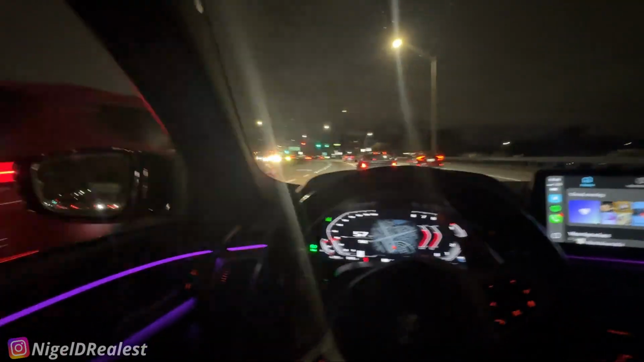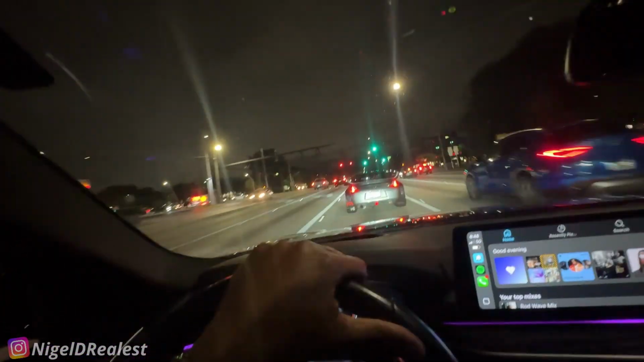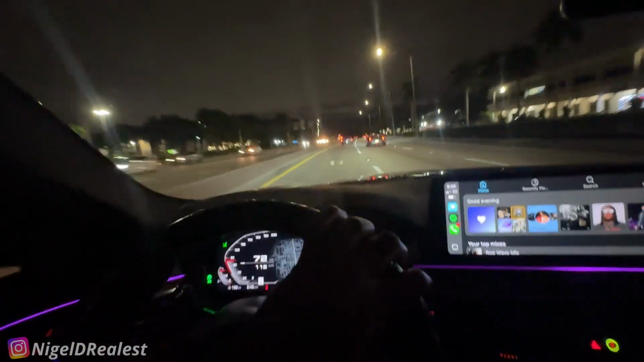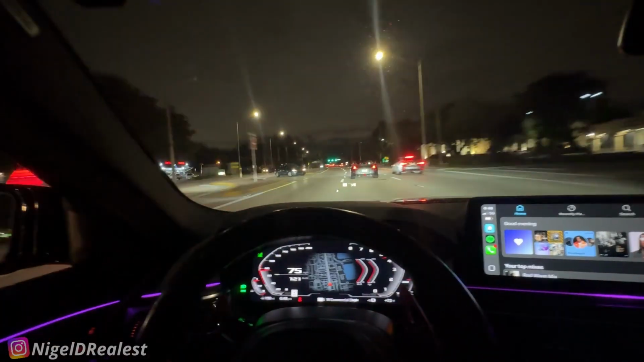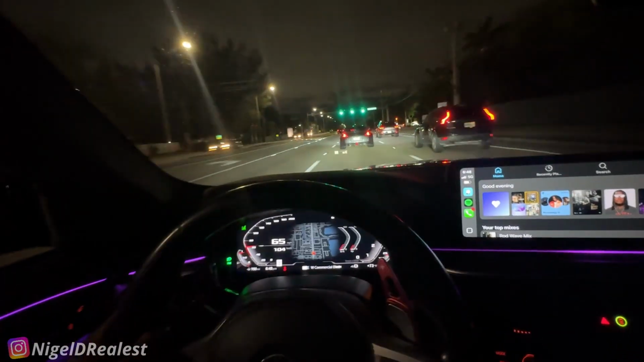We got a challenge here. Oh, watch out. Car about to mess him up. Because he ran the stop sign, that's why that white car. They just be coming out, like.